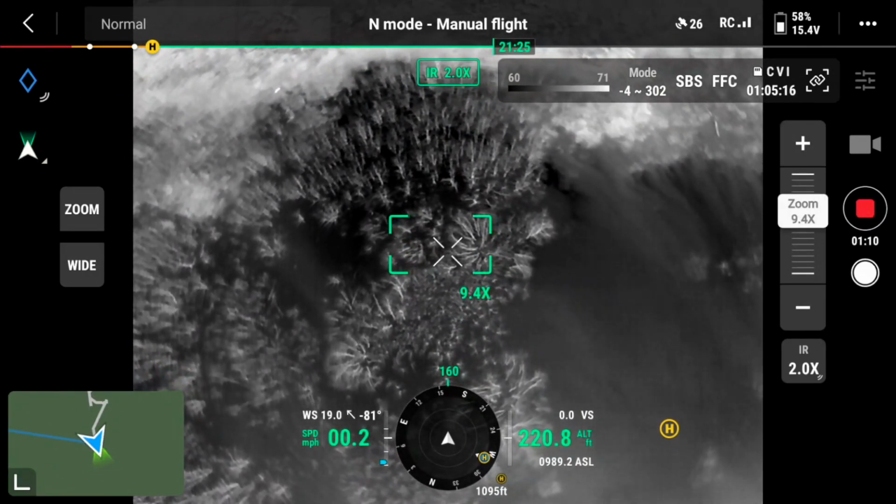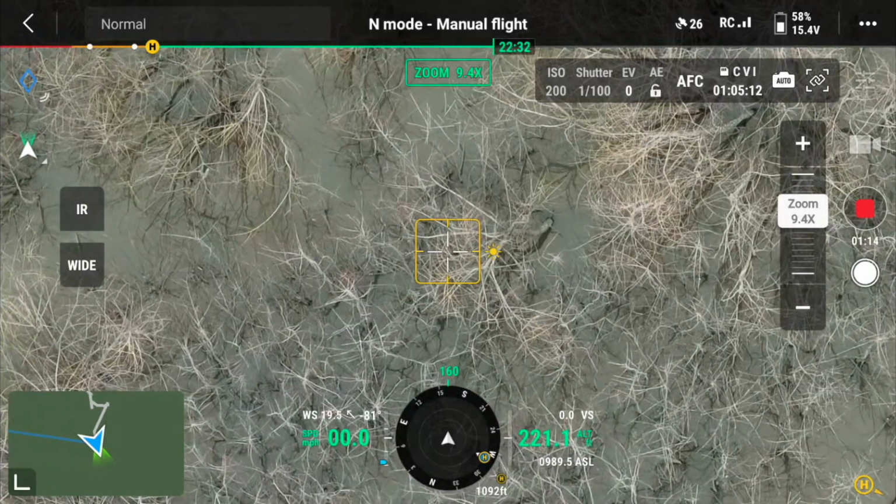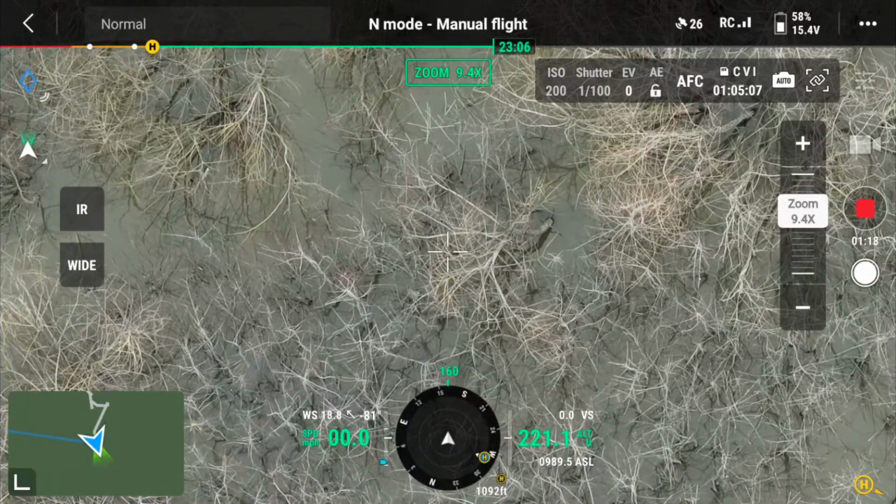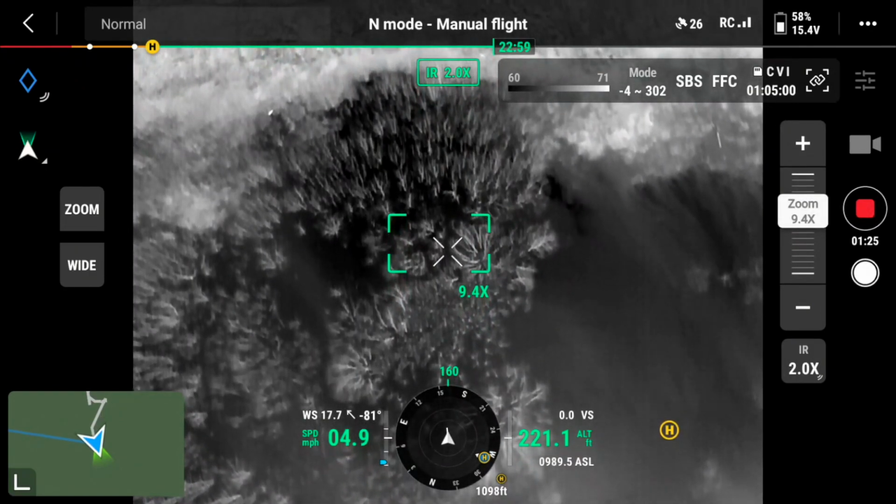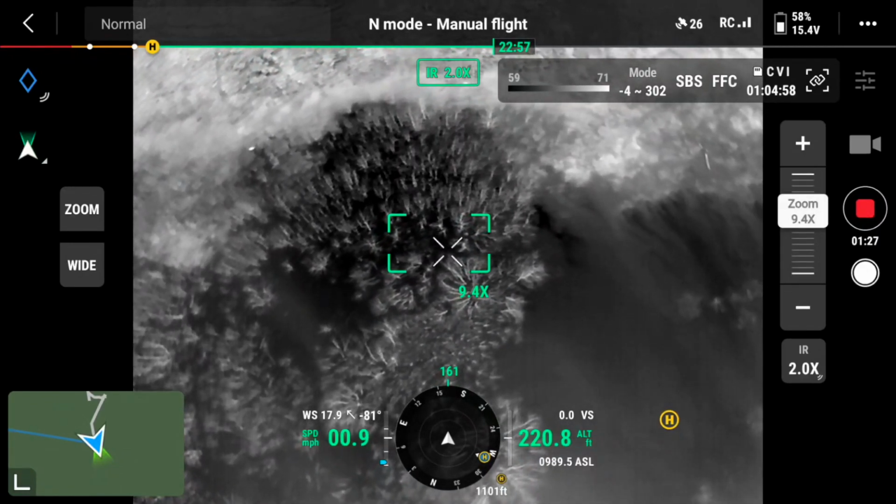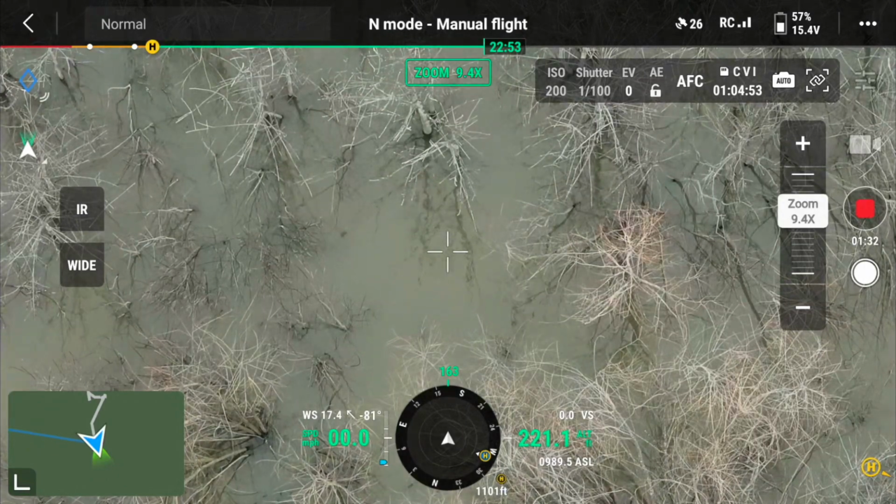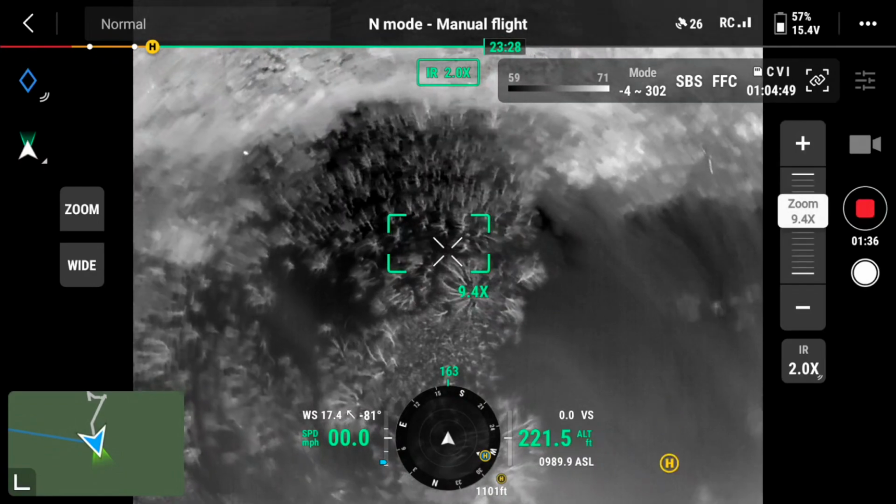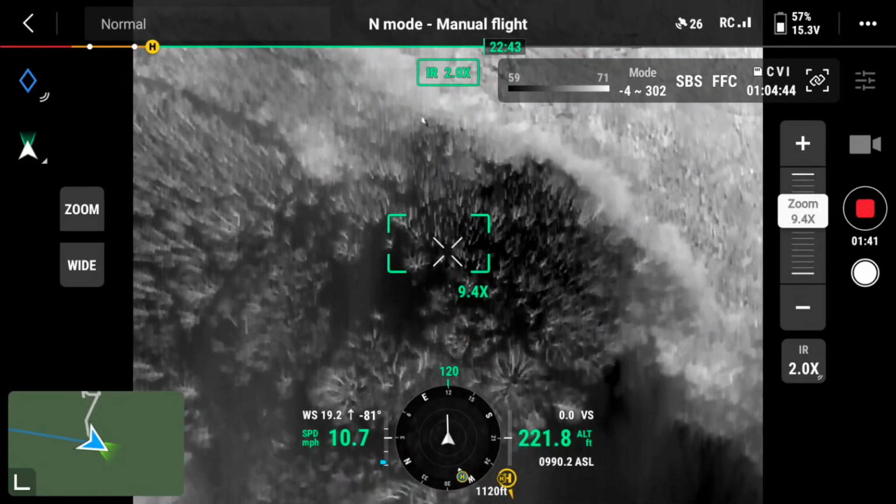Here I am cruising a little bit more. It looks like I'm heading due south. I'm zooming in on kind of this object here, trying to take a photograph and figure out what it is. But this is kind of the activity. You go IR, you find something that's a different temperature, an elevated temperature, and you kind of try to zoom in and you find it. Sometimes it's a rock that was warmed up during the day, and sometimes it's not.